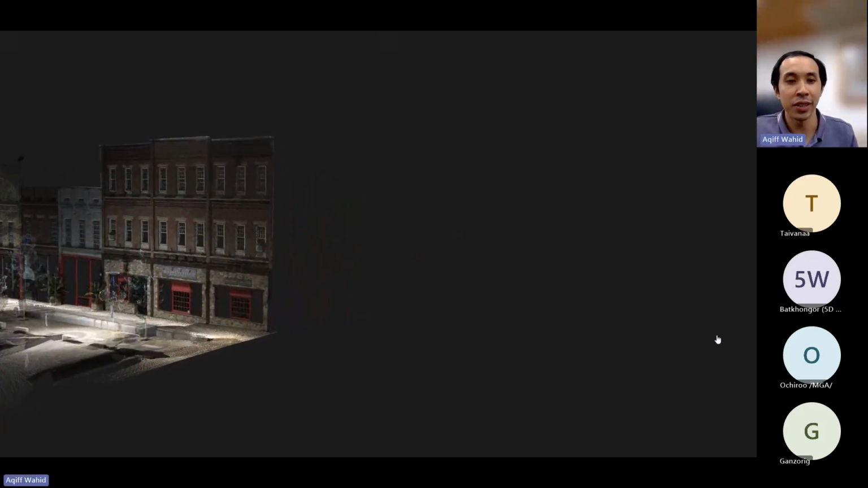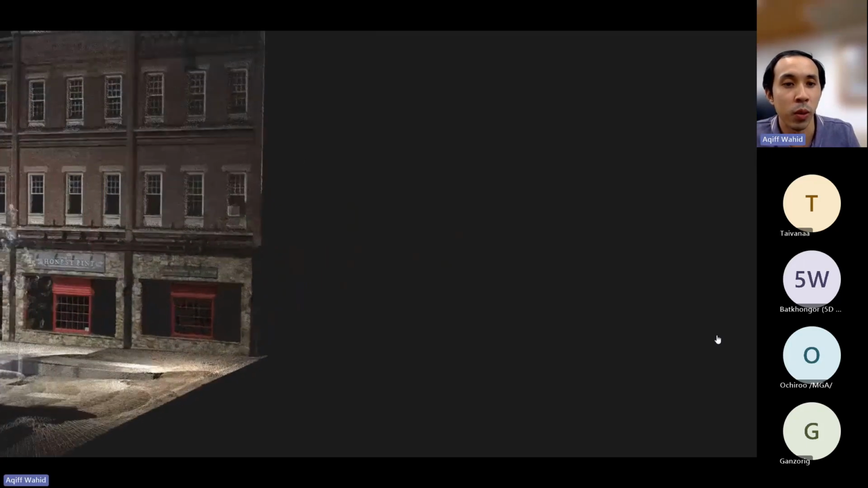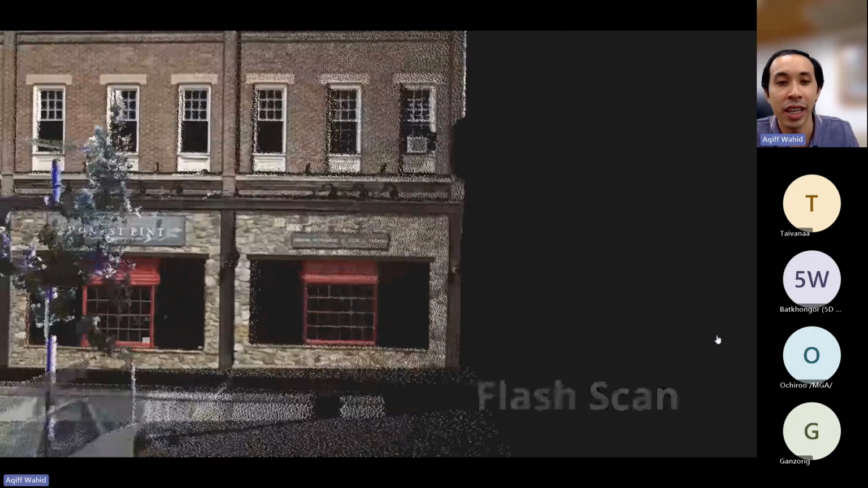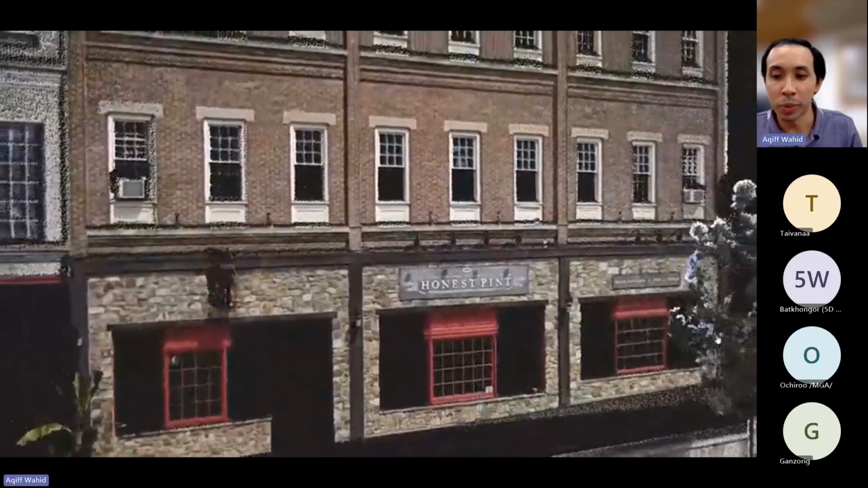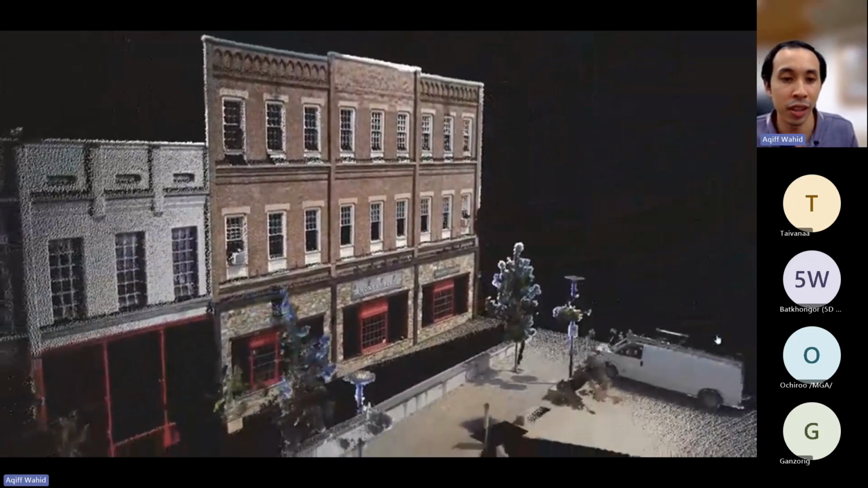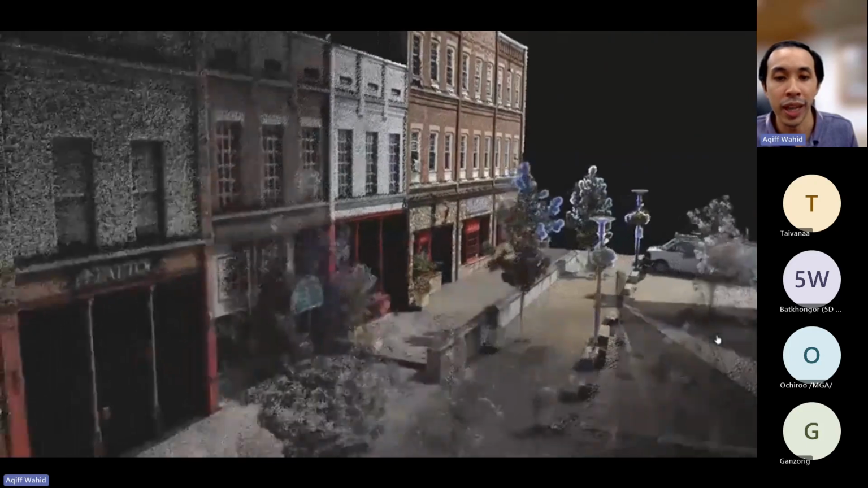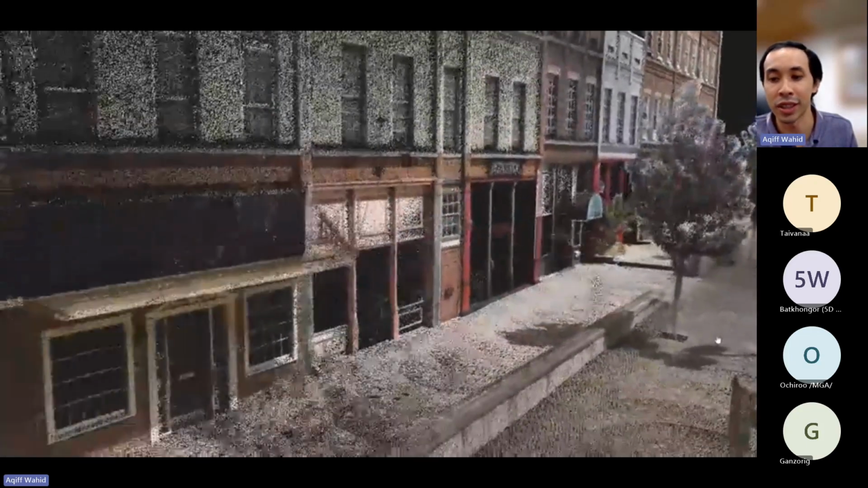This is a business street data set. You see with mobile scanning, you can quickly scan this area and get this kind of result. Especially with Orbis, you can get a high resolution data set from a certain point, and you will get the full data set fully colorized.